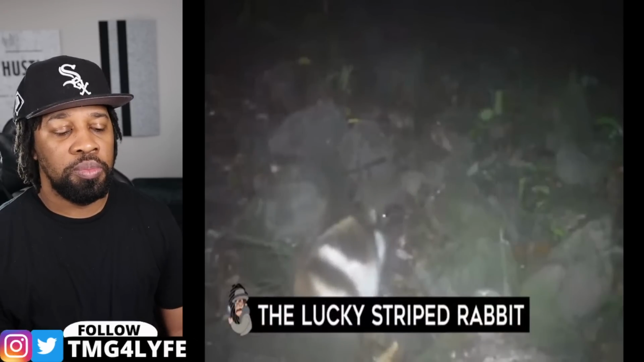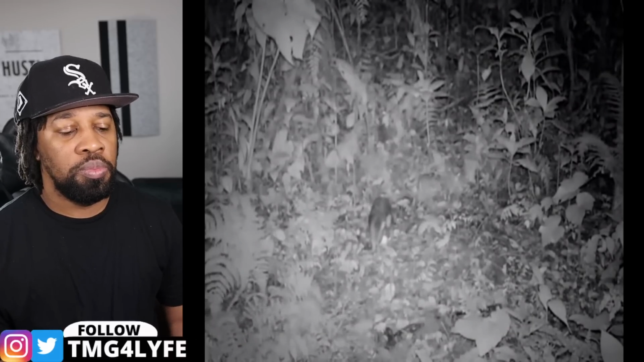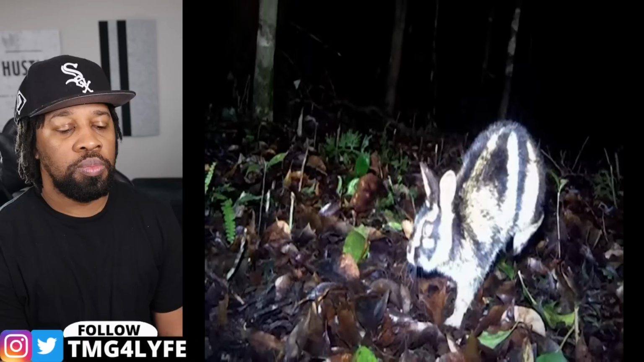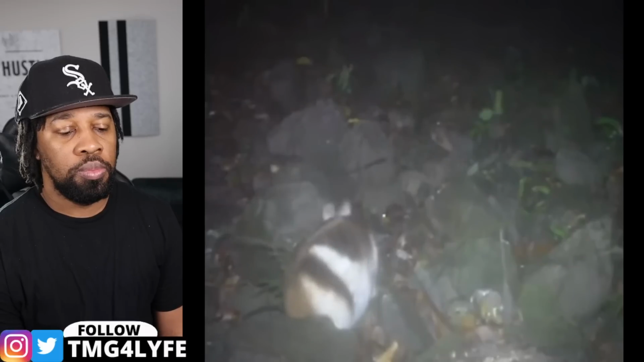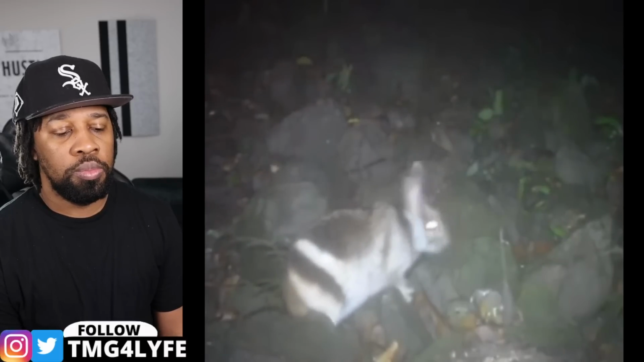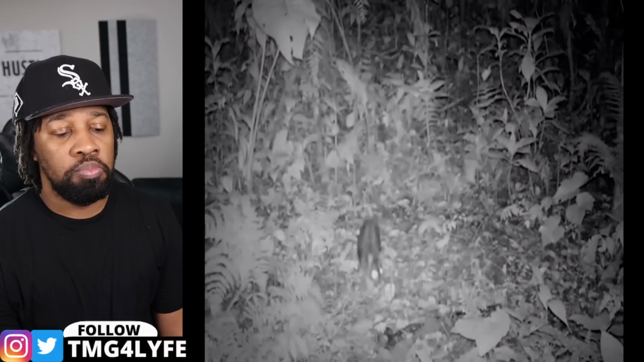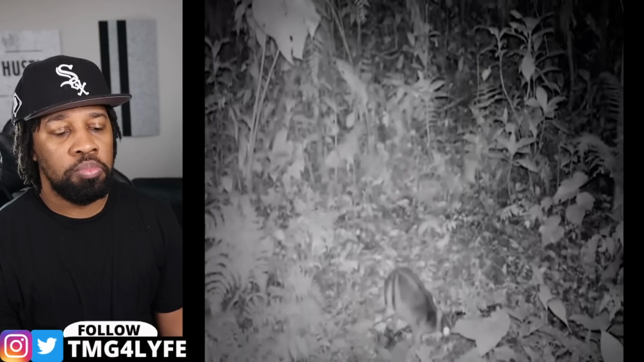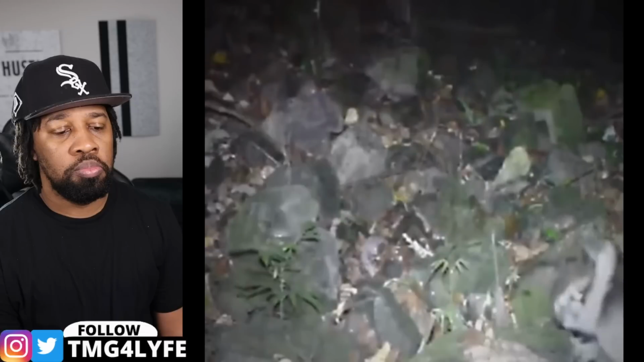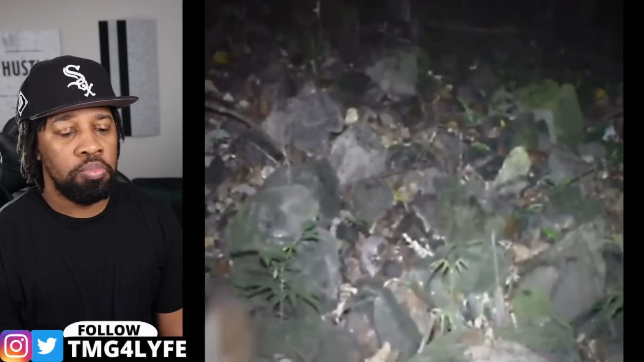The lucky striped rabbit. Here's a story of a striped rabbit being seen in the wild. Many thought it was a myth for a while, that it could have easily been a trick of the light or a mistaken sight. But the rabbit is real. It's called an Annamite striped rabbit. It belongs exclusively to the Annamite Mountains of Vietnam and Laos and is a protected species under Vietnamese law. The creature is rare enough to the point that their population count is unknown and even listed as a data deficient category in the official animal registry.